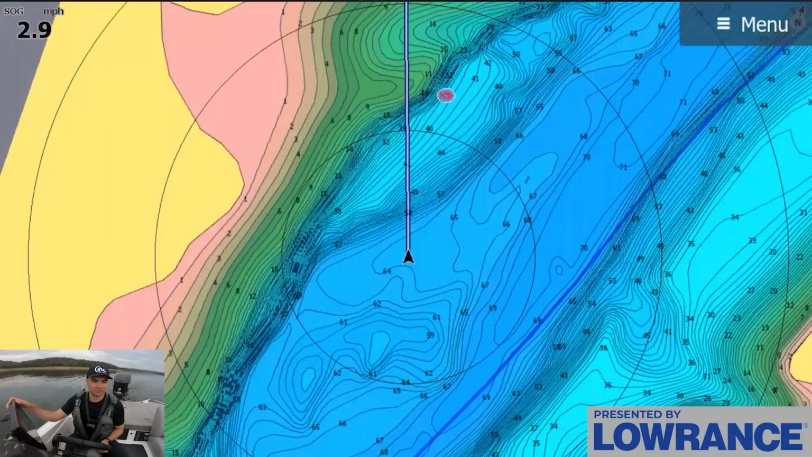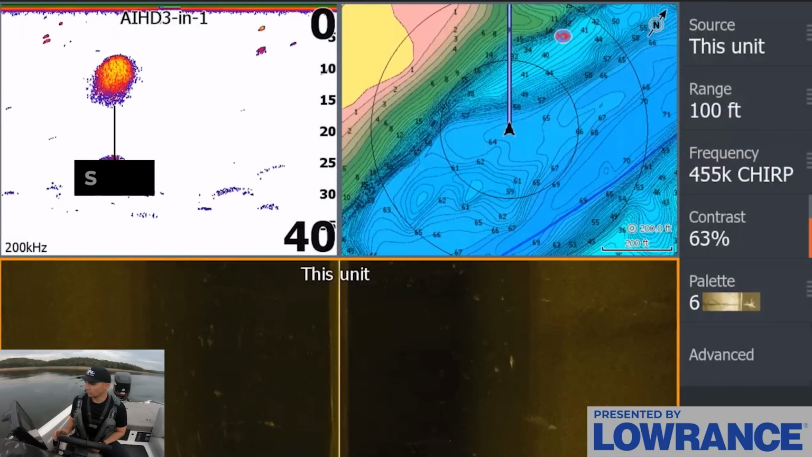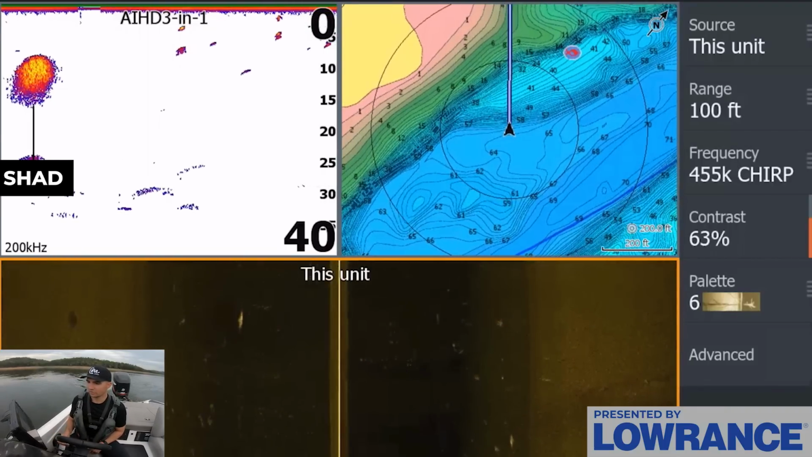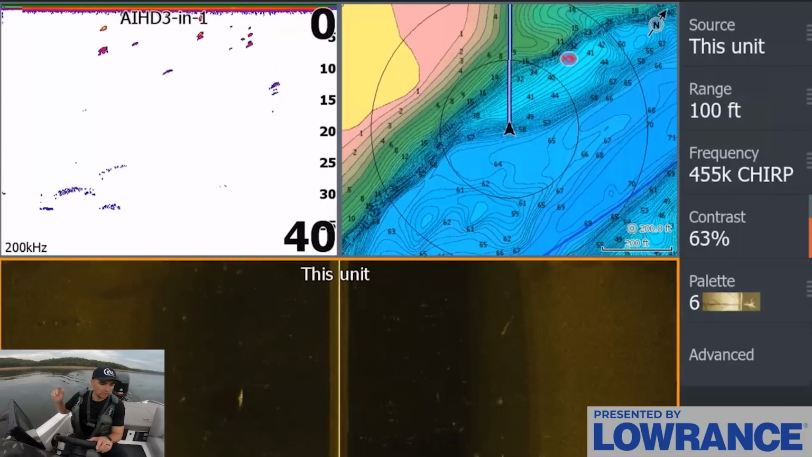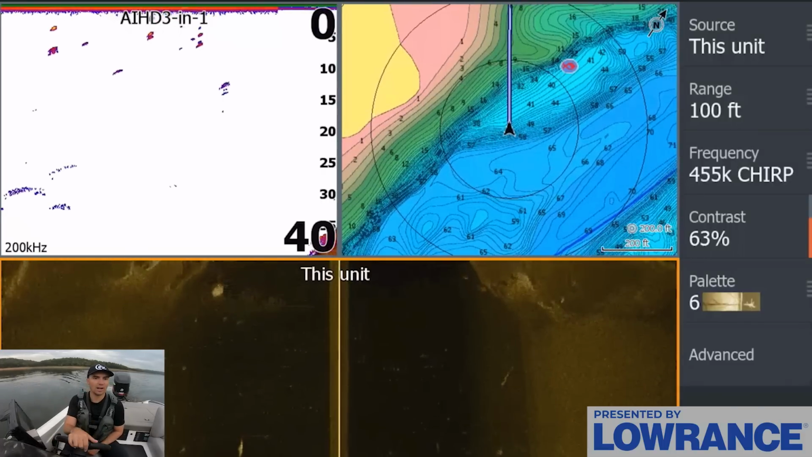So we have a lot of good stuff to check out right here. We're going to pull up our 2D sonar, side scan, and also our mapping. We're just going to graph around. We can see some bait already popping on the screen on that 2D sonar about 10 feet down. So that gives us an idea that maybe these fish are setting up a little bit shallower this morning. We have some nice overcast conditions, which are really nice. And I'm just going to start graphing.